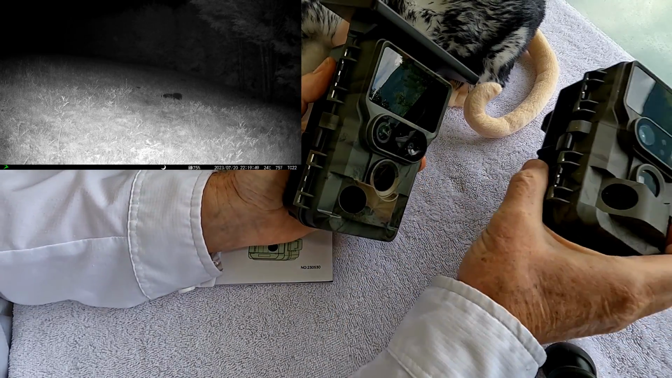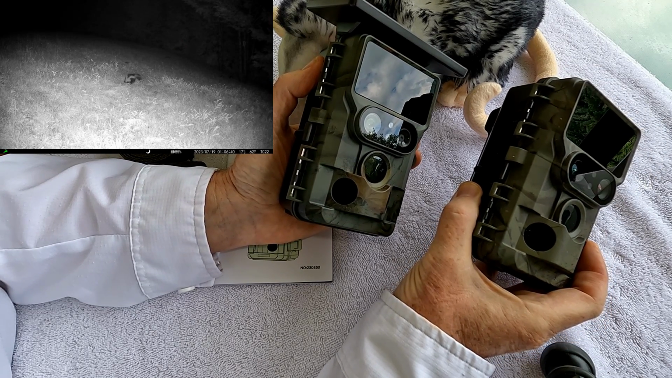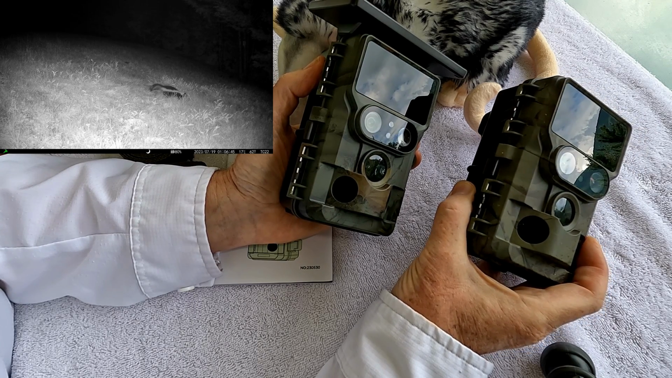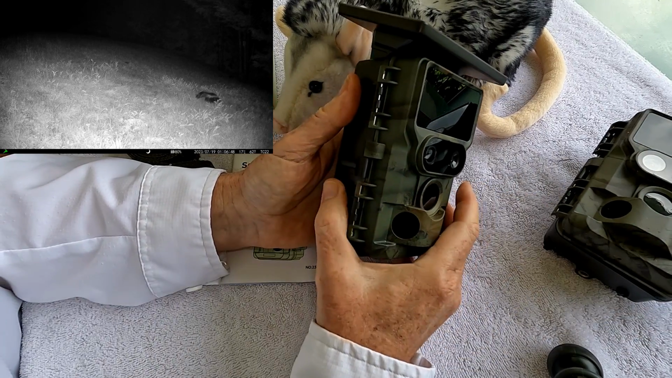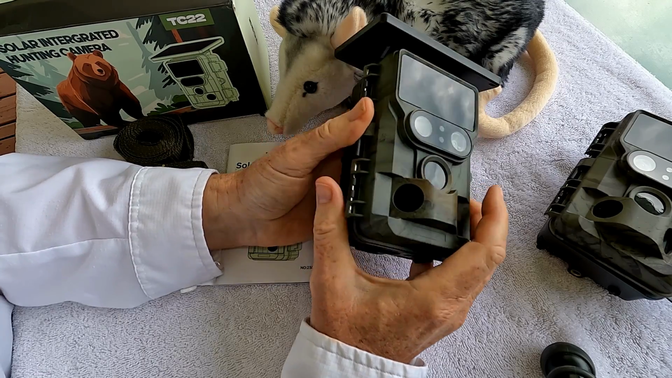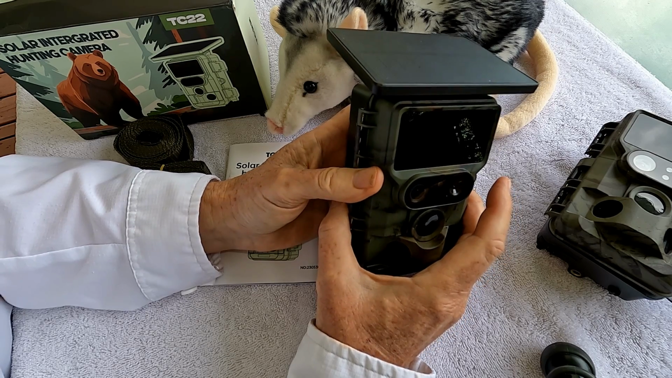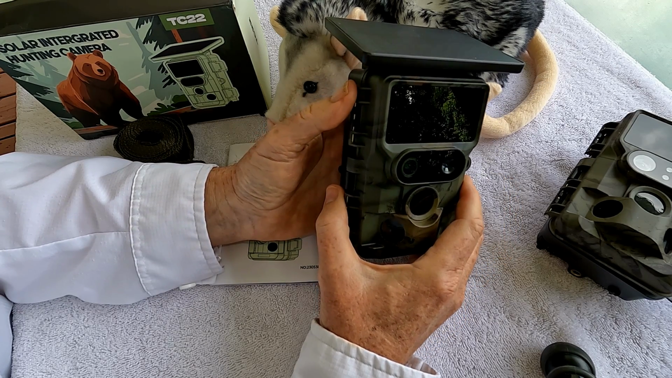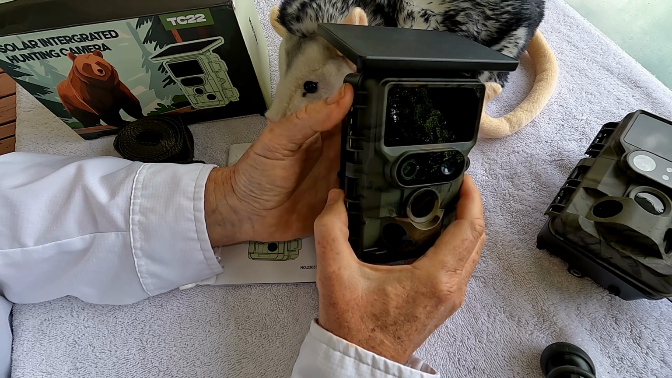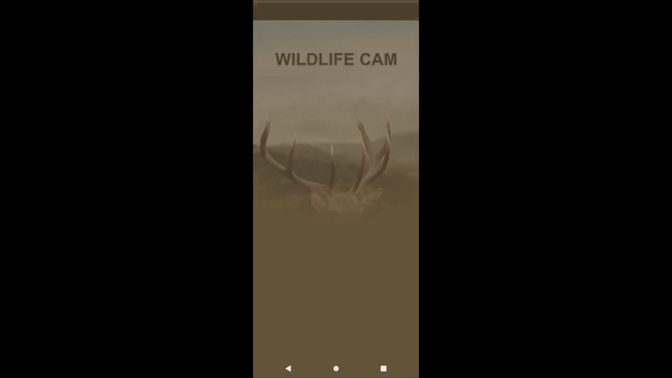So I've been using the TC06 for over a year now, and it's been an outstanding camera. In fact, I even have a video on my channel of this particular camera surviving being underwater during Hurricane Ian last fall. So this TC22 takes all the strengths and things that I like about the TC06 and just adds the integrated lithium battery and the solar power. So it's a real nice, compact, easy to use package. The Wildlife Cam app works fine, and really works fast at downloading files or reviewing files. So overall, I'd say this is really a nice camera, and it's possum approved.